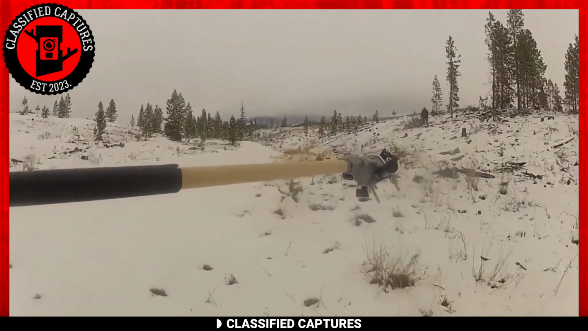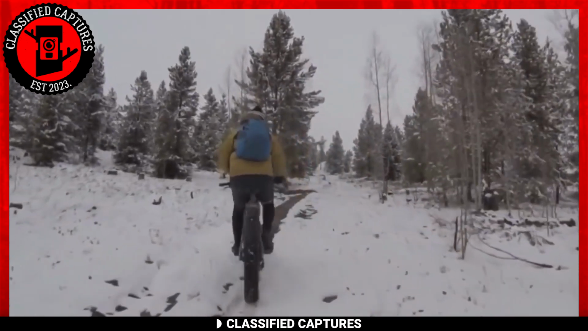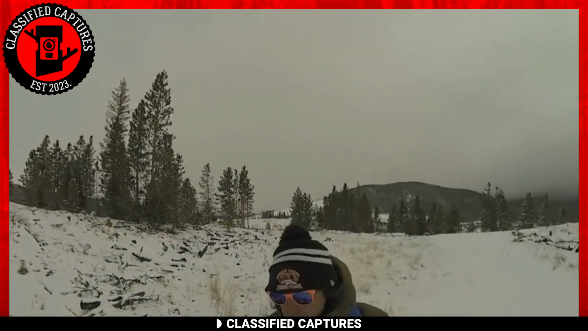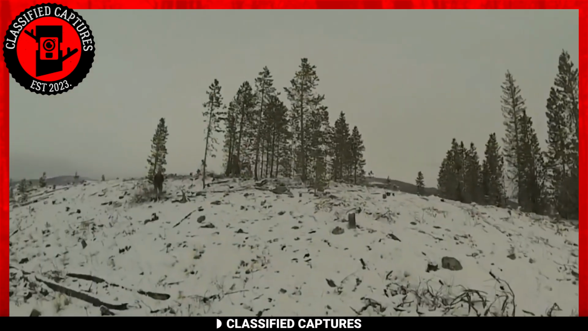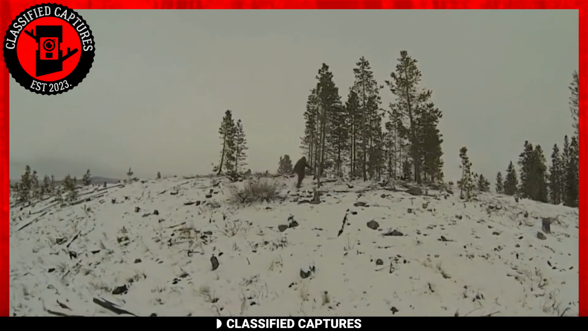Talking about cold, what do you make of the following footage recorded on this snowy hill? These two friends were out for a fun ride on their mountain bike when all of a sudden their fun ride took a very scary turn. Was that the legendary Bigfoot standing no further than 400 feet away from them?